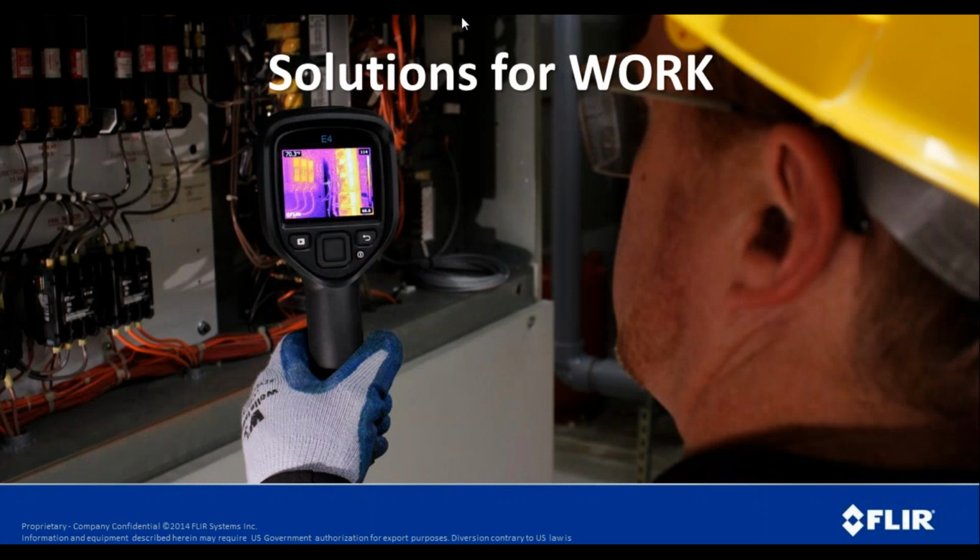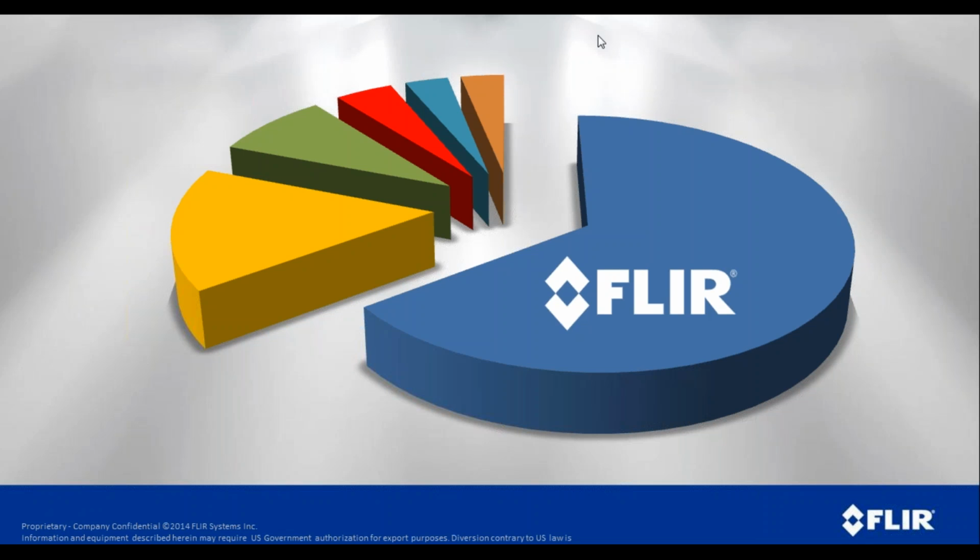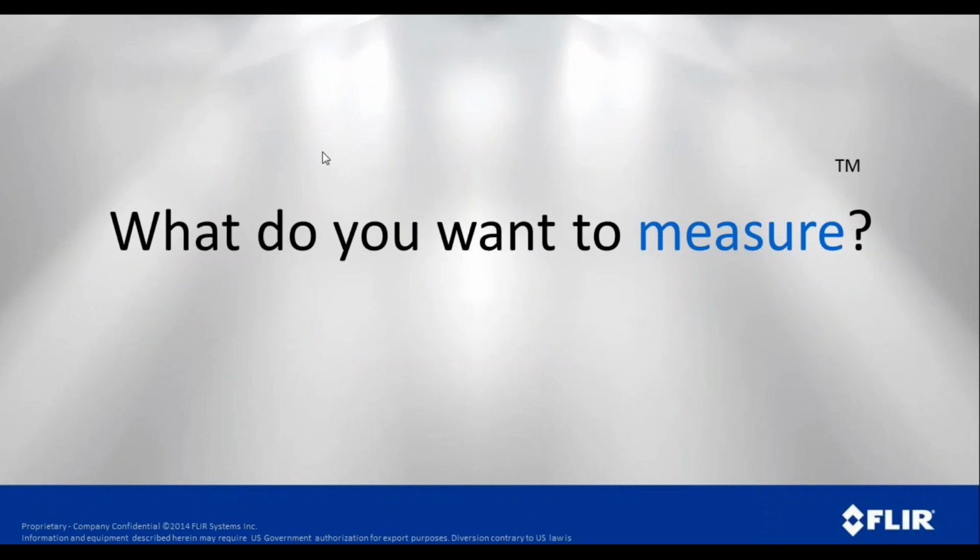But today we want to talk about solutions for your work. What are some of the tools that you can use in your work to provide answers quicker and to help you remain safe when you go to work? When you look at how FLIR compares to other companies within the market, you can see FLIR has a pretty good market share. I believe it's well over 60% of the market.